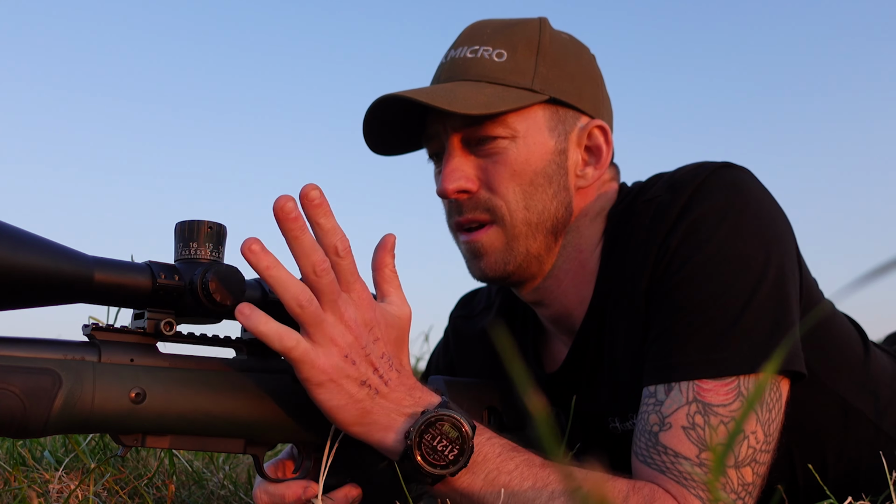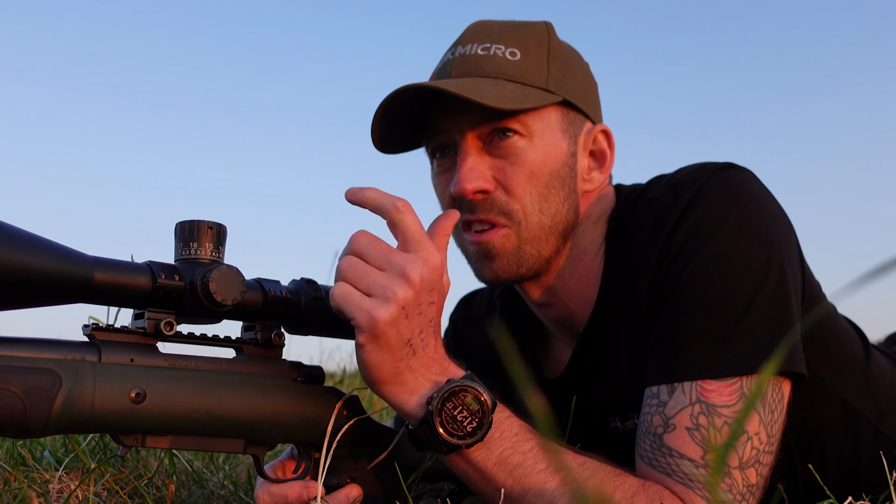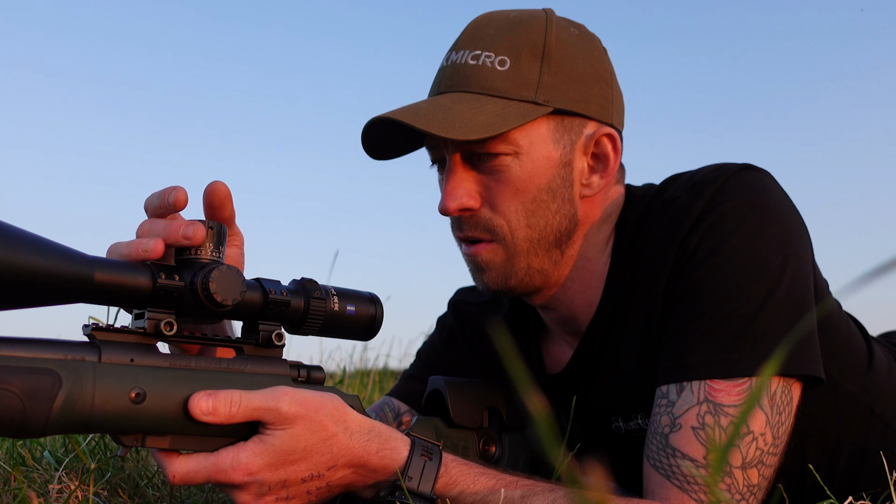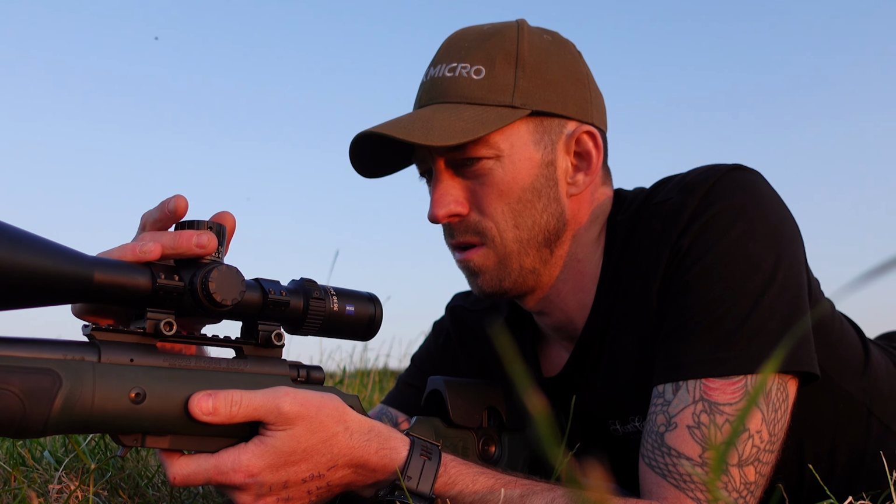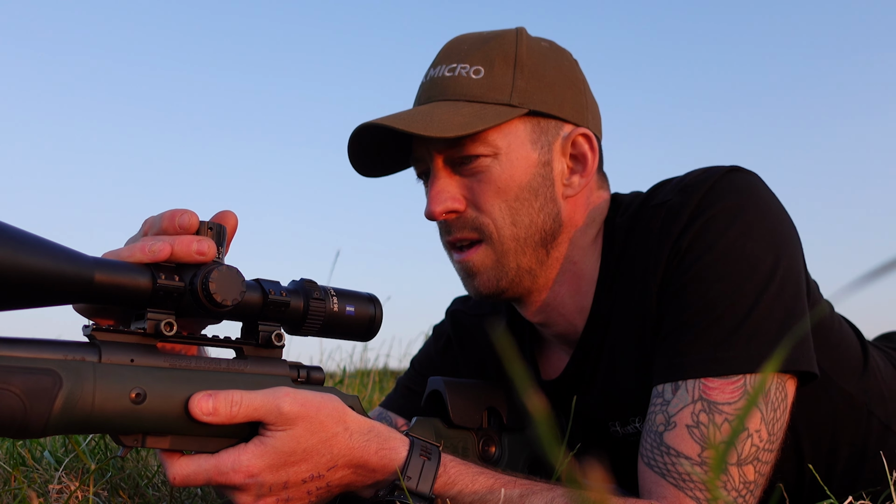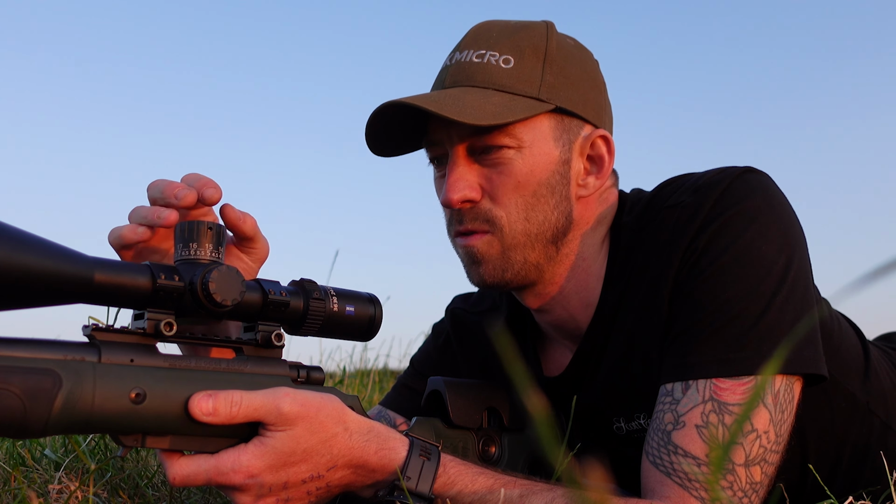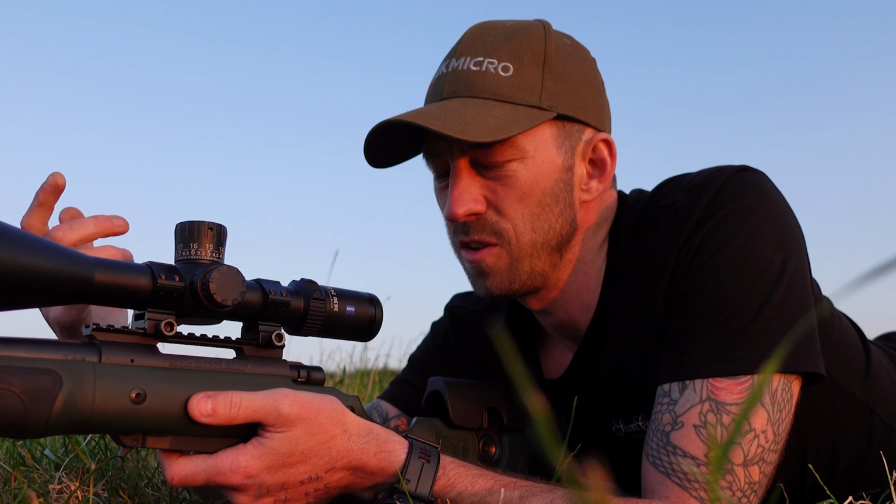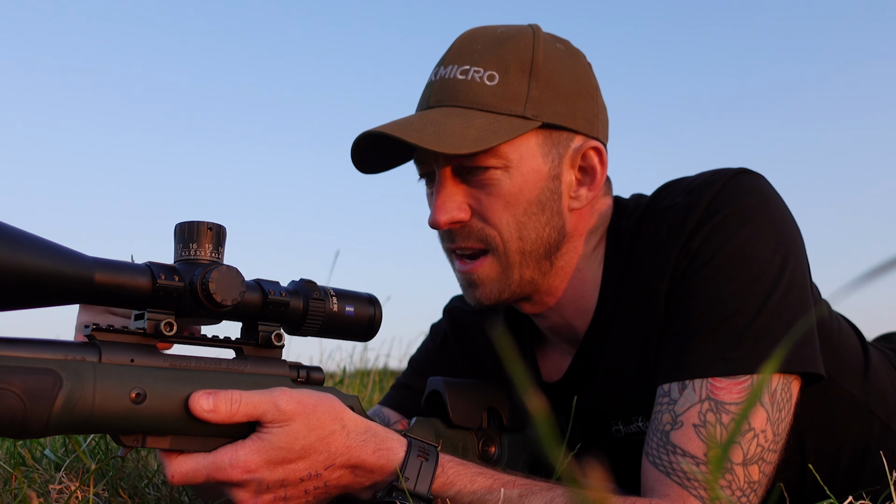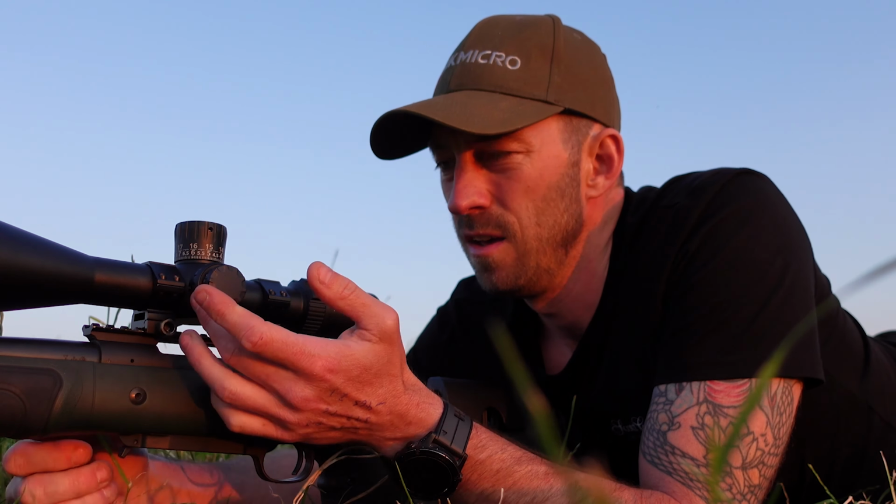Easy to set the zero stops. You'll see from the start of the footage, it's been really simple. The turrets are really tactile, and they're nice and smooth. They're not an aggressive click or anything like that. They're just a nice smooth click. Same on the windage. That's a pull out turret. To do your windage, that's a bit more positive on that click, and then lock it in.